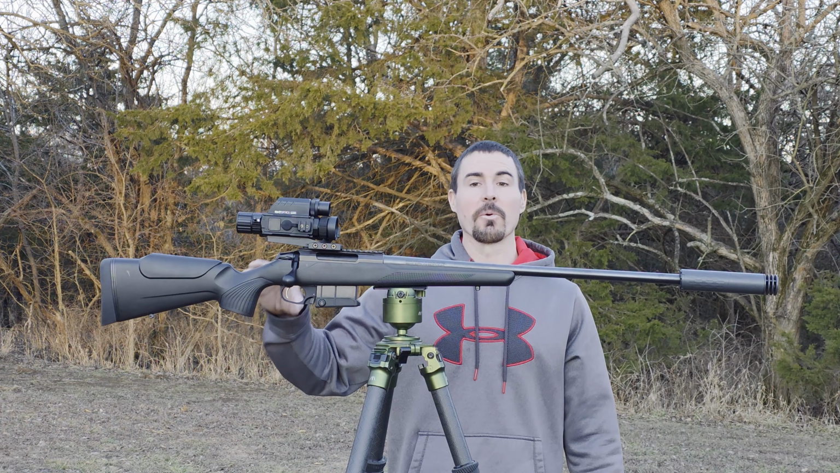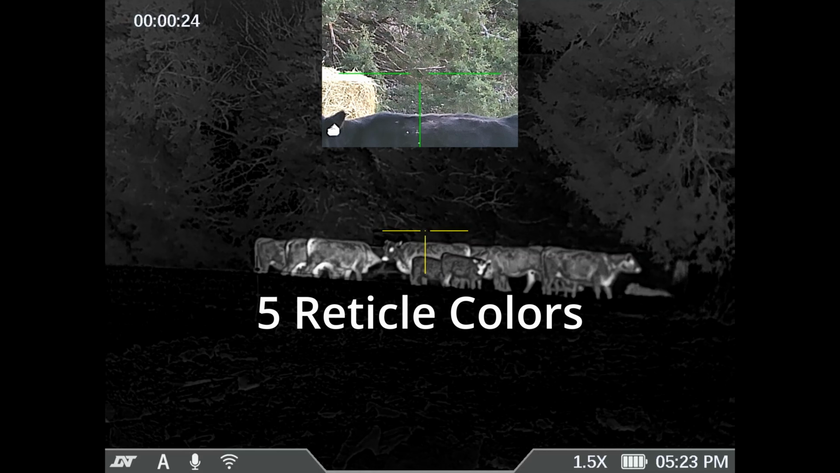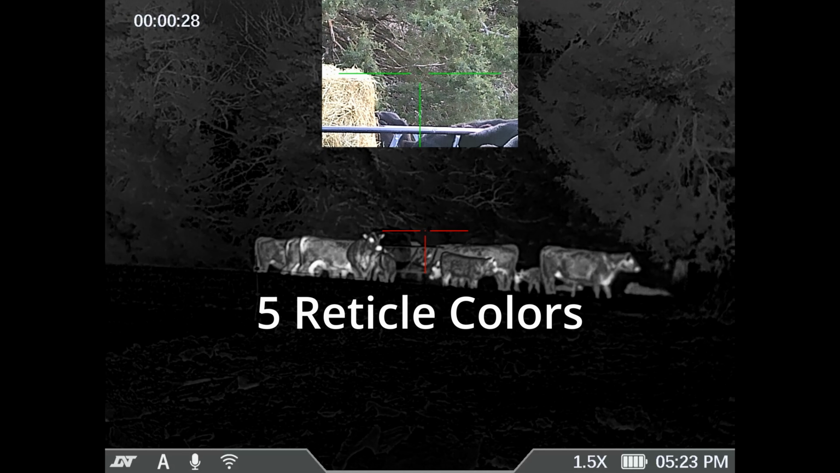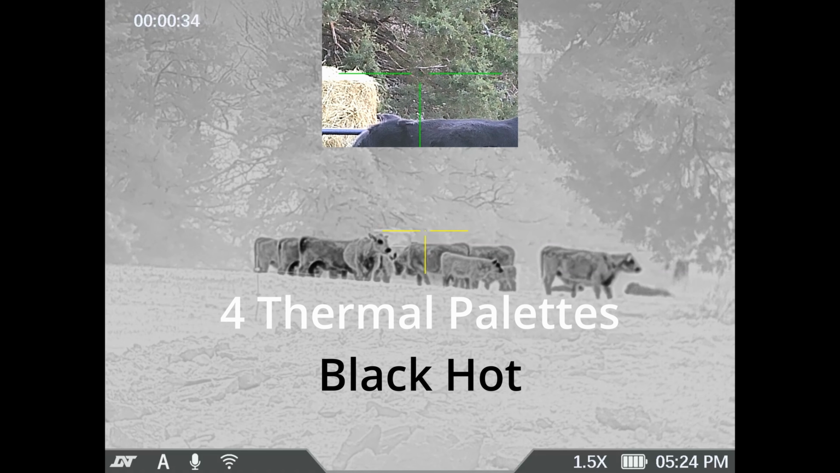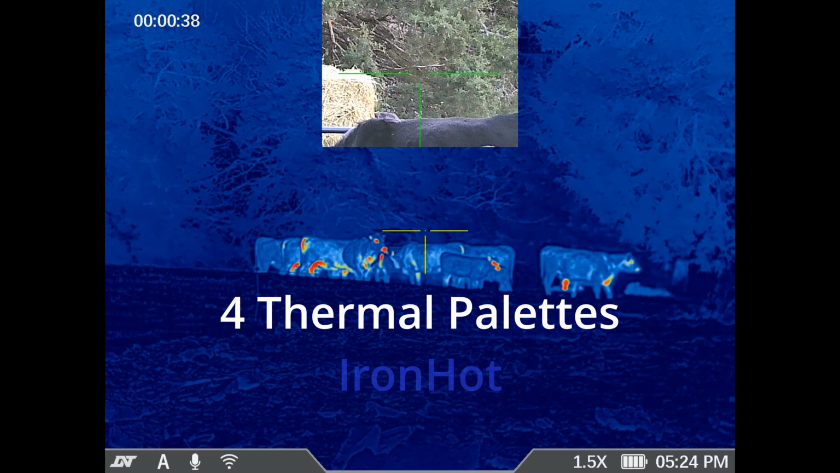This is a 640, which we both like. It's got a nice, crisp, clear image, and you can really know what you're shooting at downrange. We also like how it is a nice compact unit. Even though it's a daytime, nighttime scope, a thermal, it's got IR, it's got the ballistic calculator and the rangefinder. It's nice and small. It's lightweight, and it's just easy to move around.